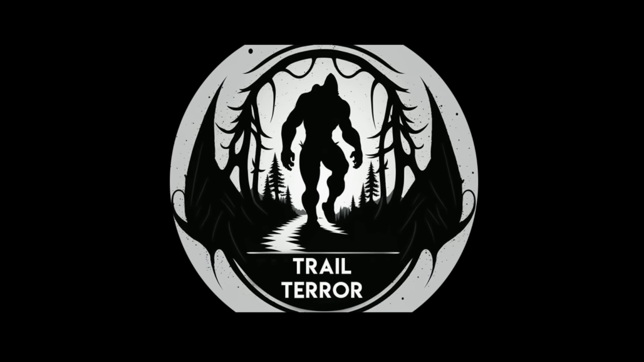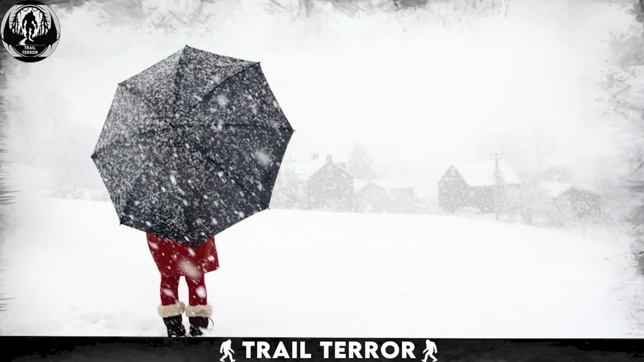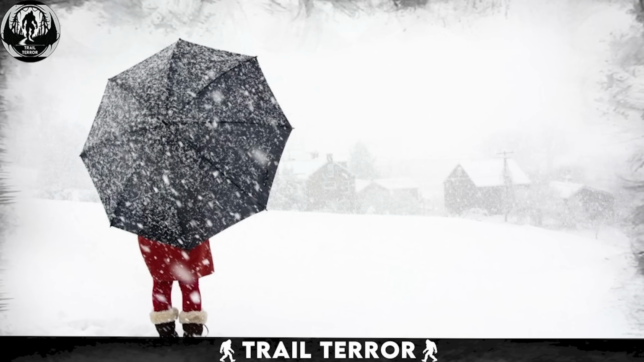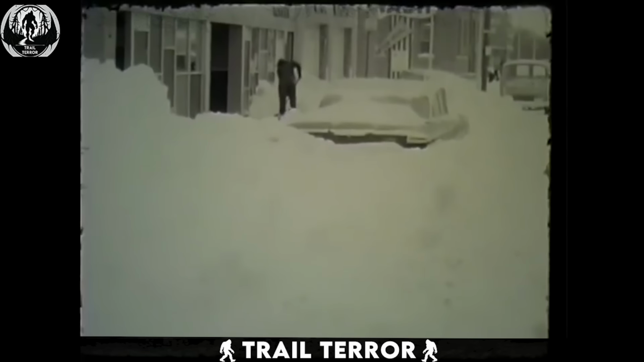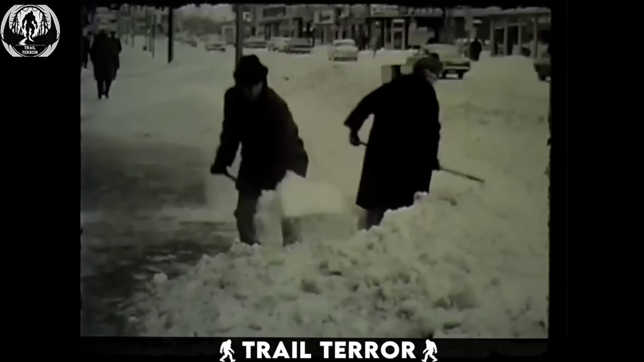Snow can seem so peaceful and inviting amidst nature's other weather conditions. But then you hear about the terrifying North Dakota blizzard of 1966.